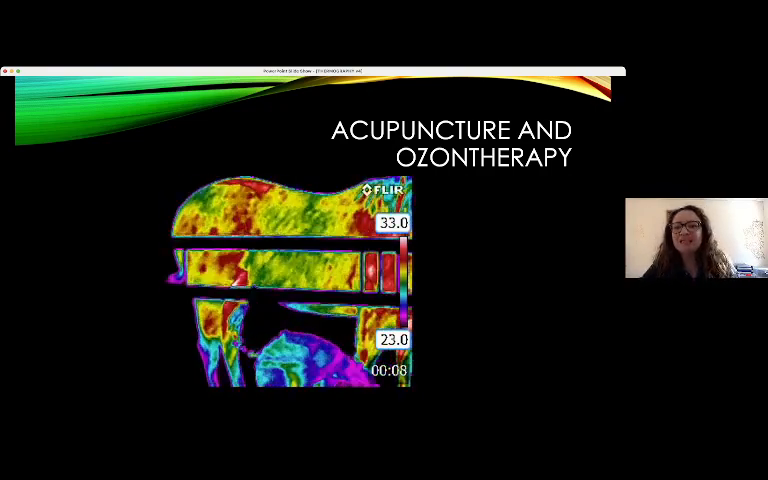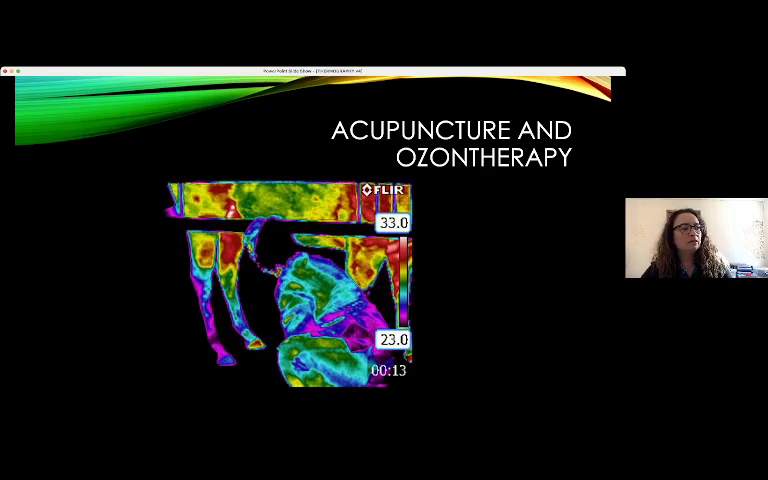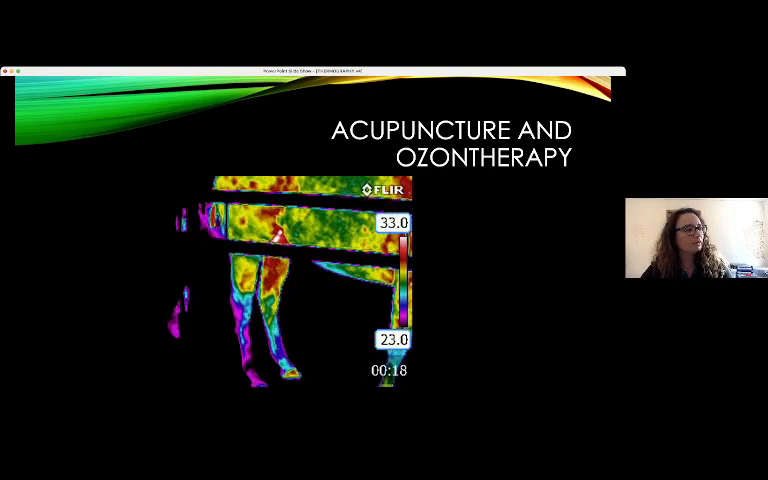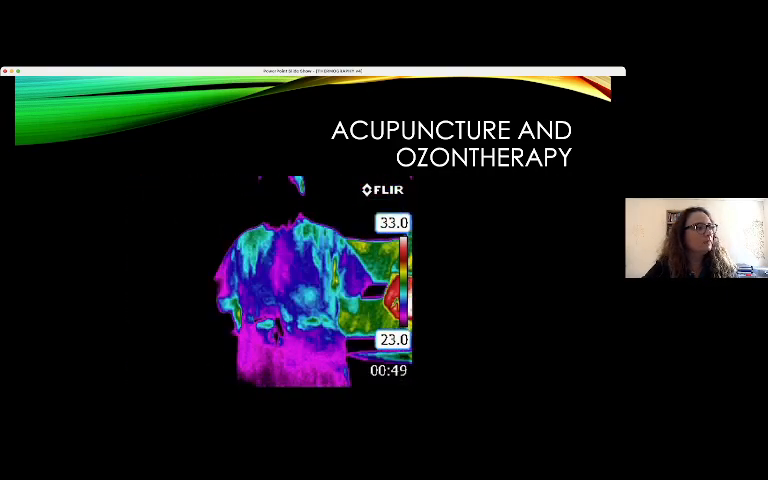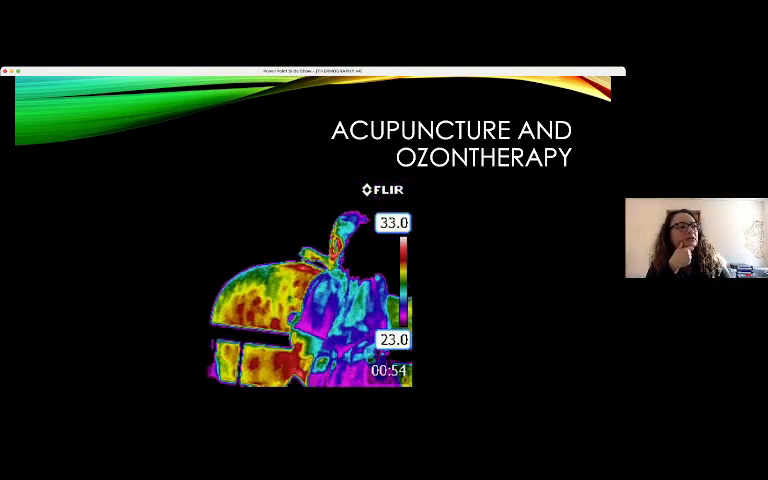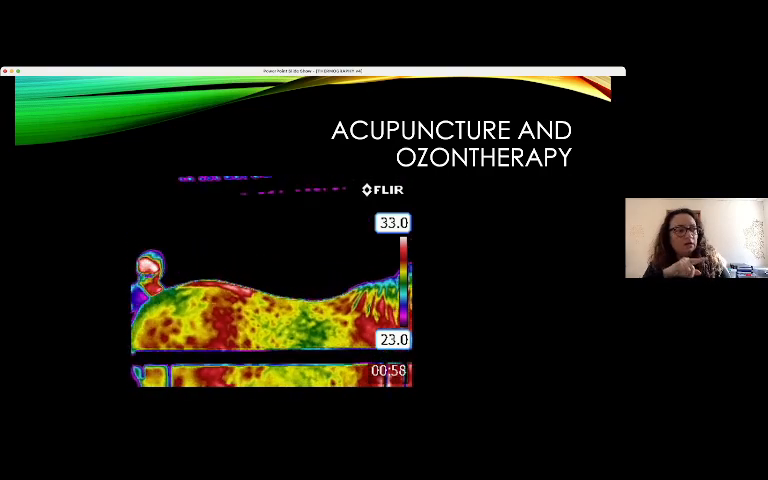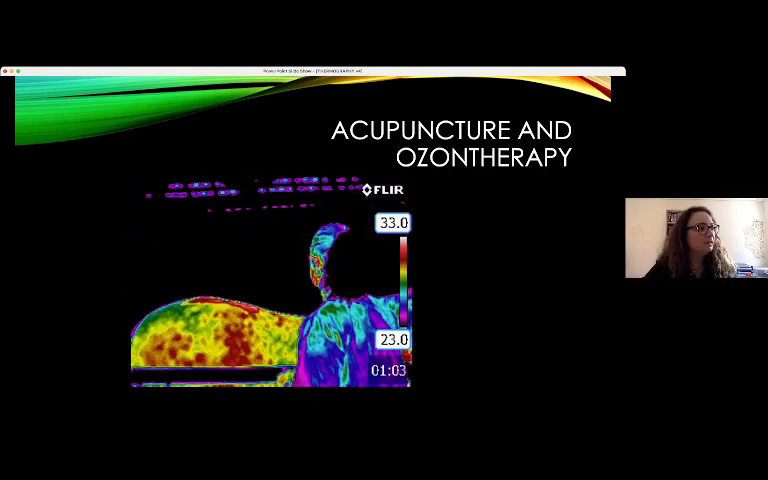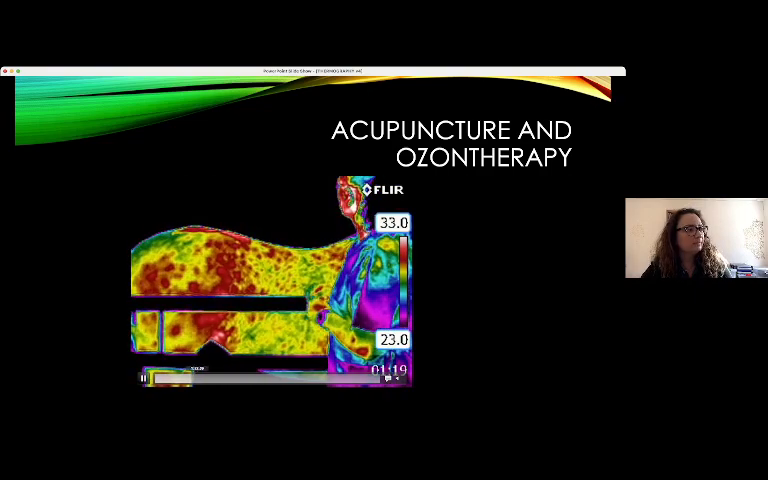I'm doing the ting points, which are points in the coronary band of the hoof in horses. Now I will start to put the acupuncture points. It's possible to see the alteration in the perfusion. See?